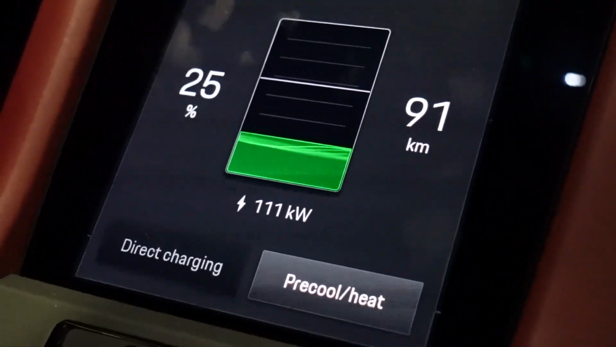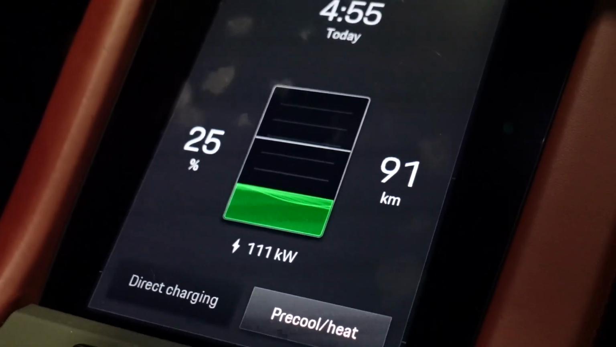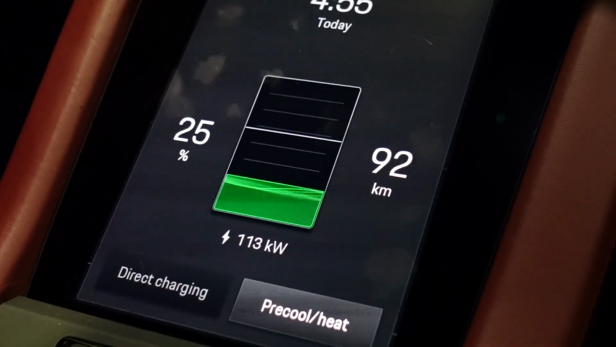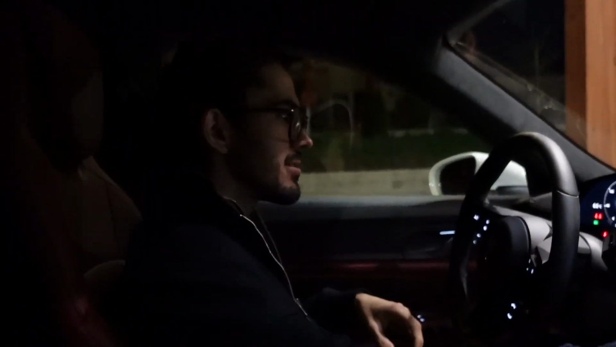We shouldn't be charging so fast because the battery is still cold. We are taking our time. Our FastNet experience is over. Now we head on to the next charging location, which is Ionity.